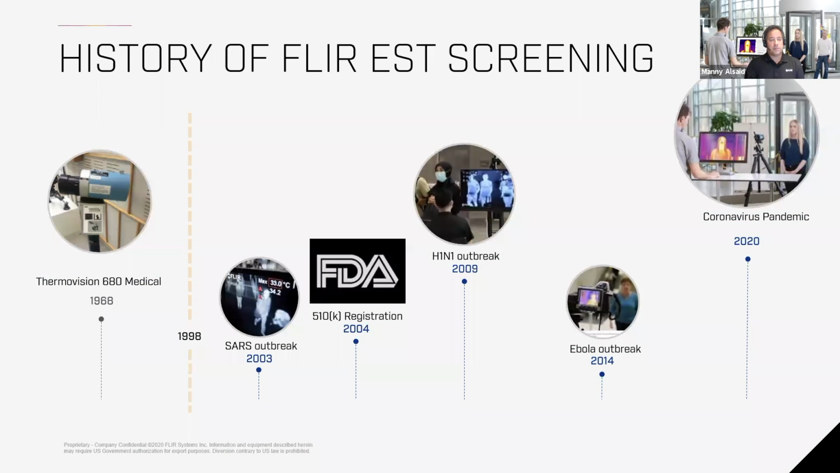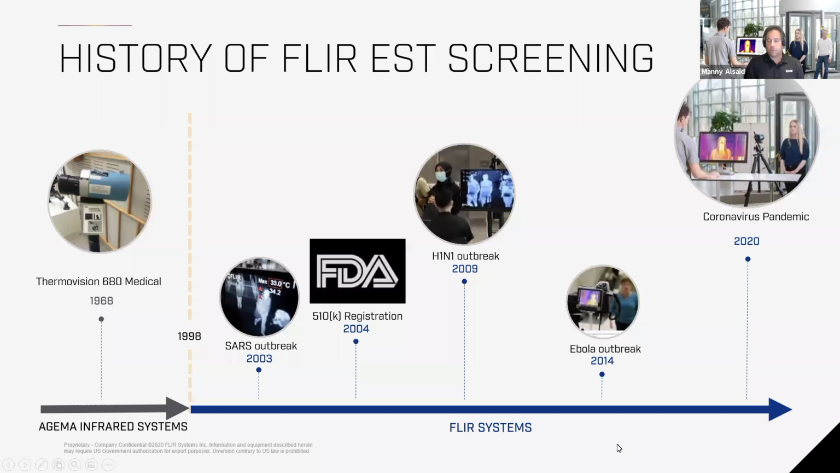Since the 2003 SARS outbreak, and actually in the 60s as well, FLIR has been involved in developing solutions for elevated skin temperature detection. In 2004, we received our FDA 510K registration, and then throughout the years, we've increased our solutions to become better offers to the marketplace.